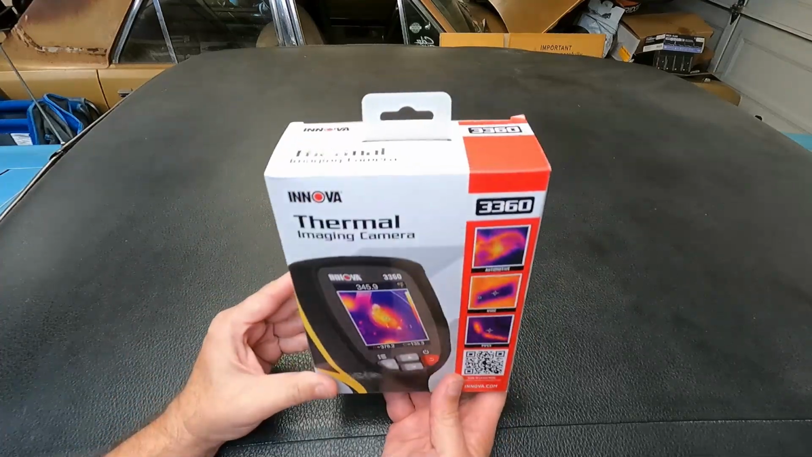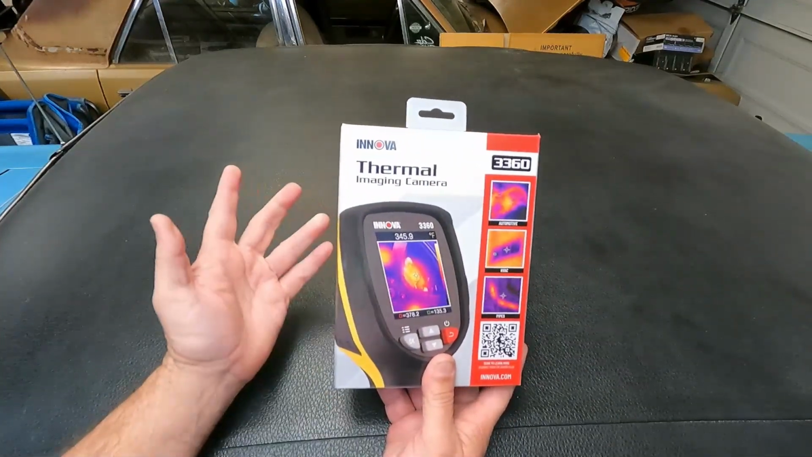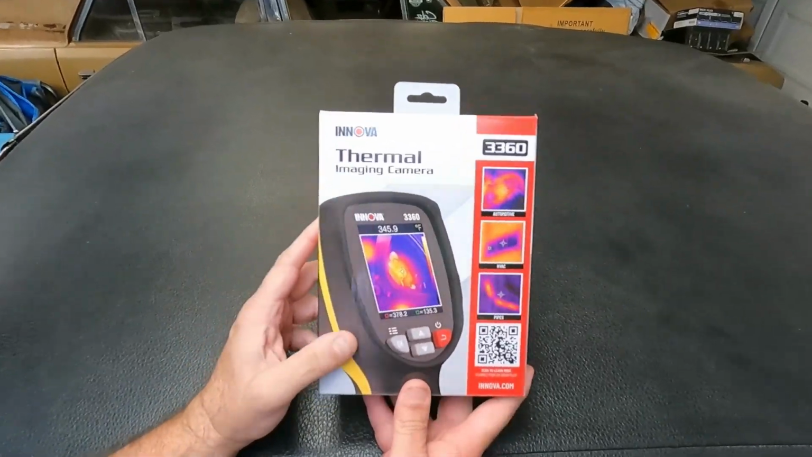Well, we got a new tool to look at today from Innova. This is the 3360 thermal imaging camera. Let's open it up and take a look.